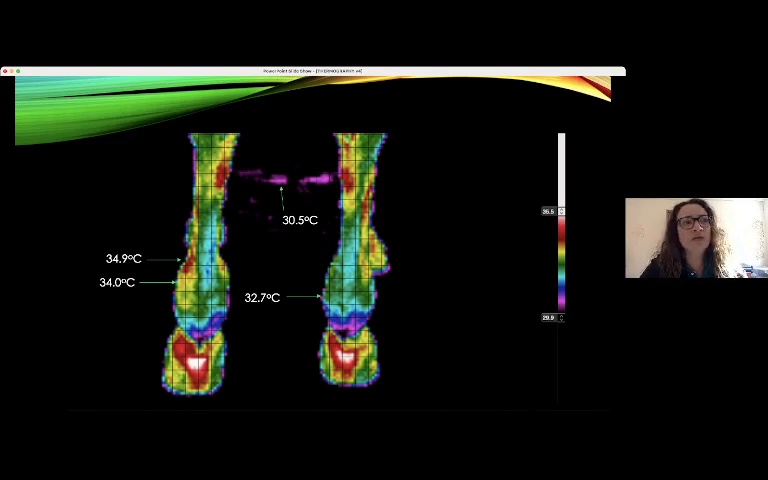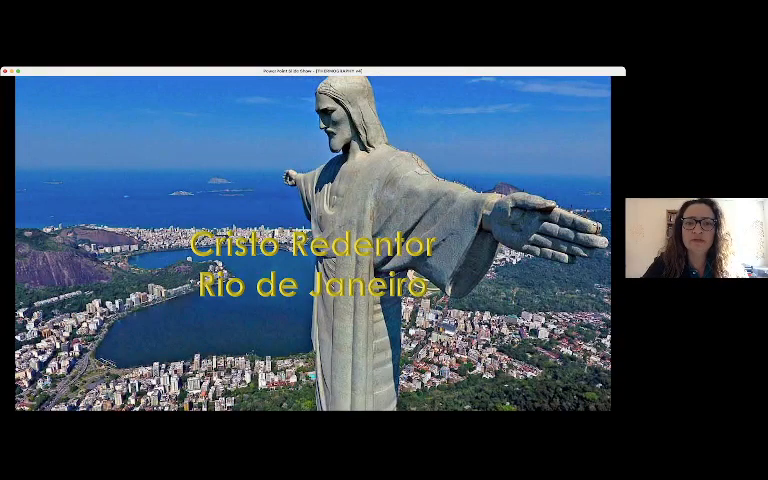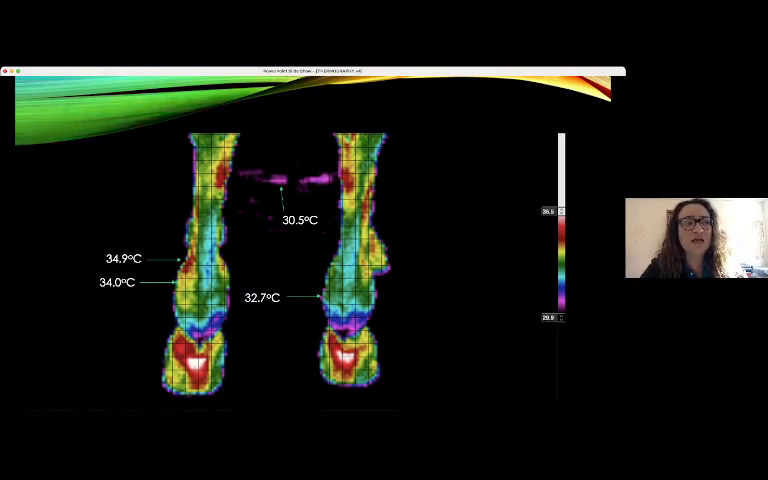So we have this scale of colors and this scale of temperatures, and we have the presentation of the image of the pixels' temperatures.